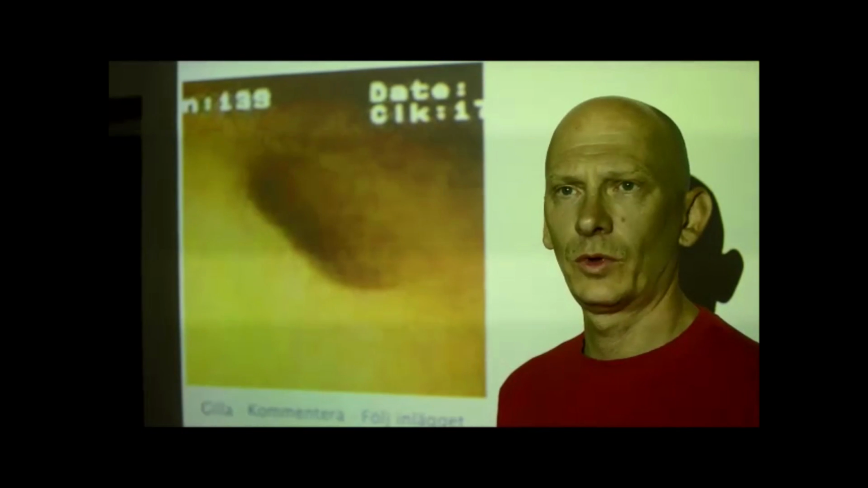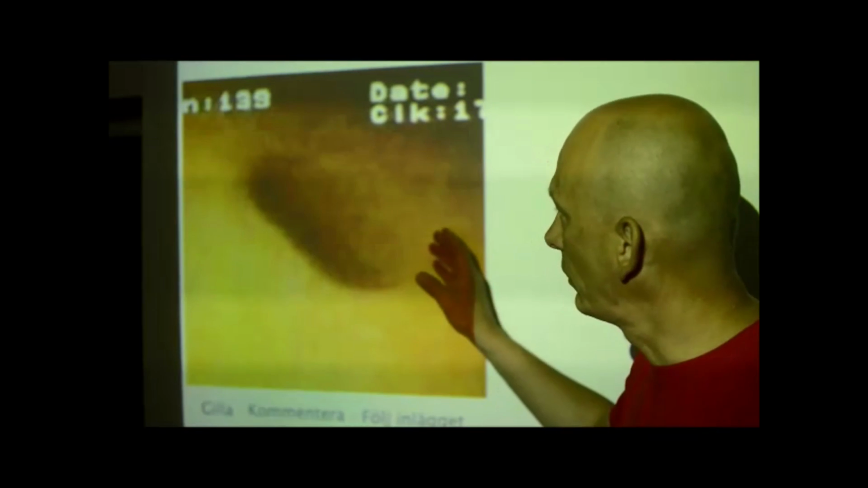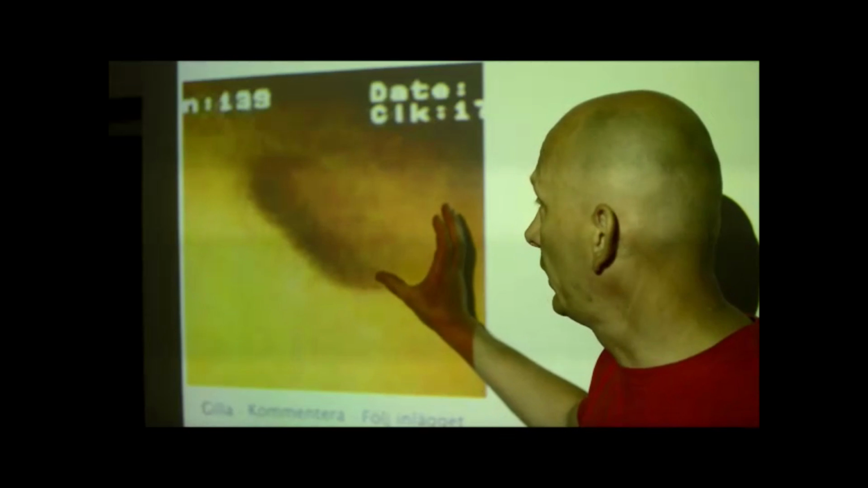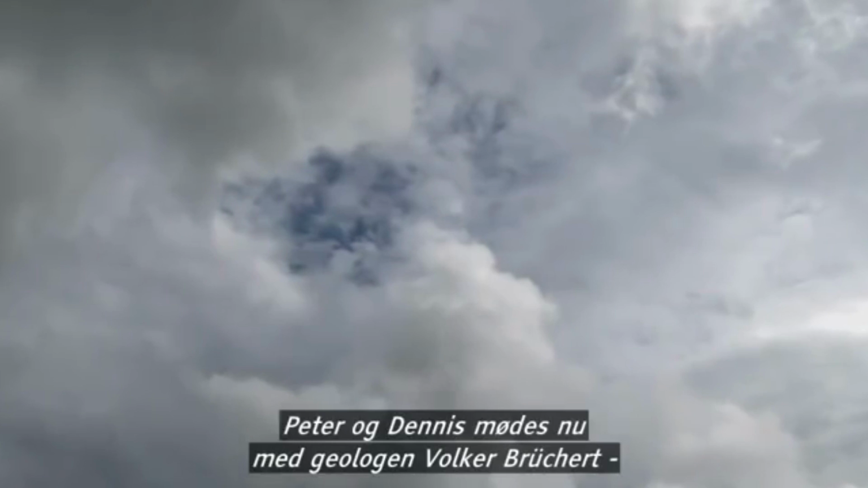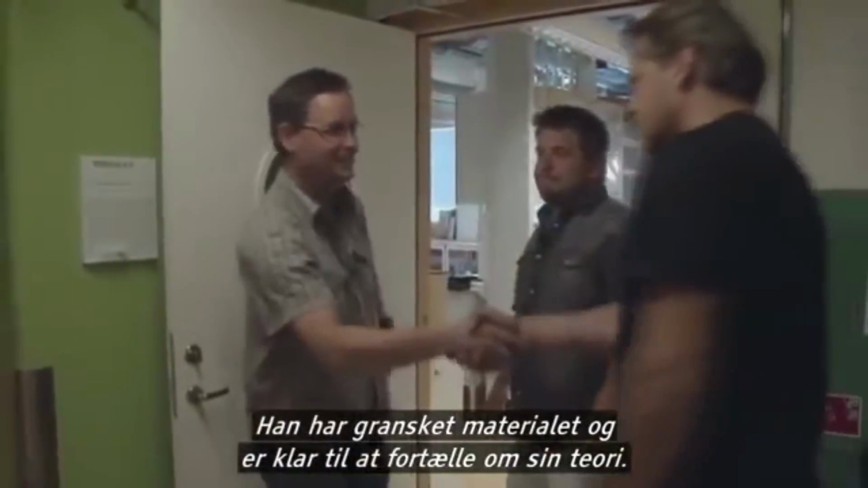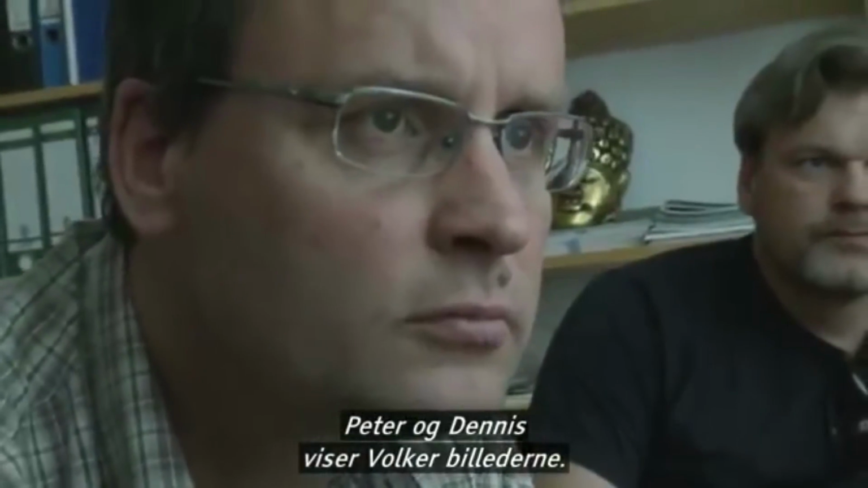My name is Stefan Ogeborn, and I'm the diver of Ocean X. This is a picture of the hole in the object, and we are very interested in taking a closer look at this. Peter and Dennis need more answers. They meet the geologist Volker Brukert, who has more than 30 years of experience with rocks. He has examined the material and is ready to give his opinion. Peter and Dennis show Volker the video material, hoping it would reveal more clues.